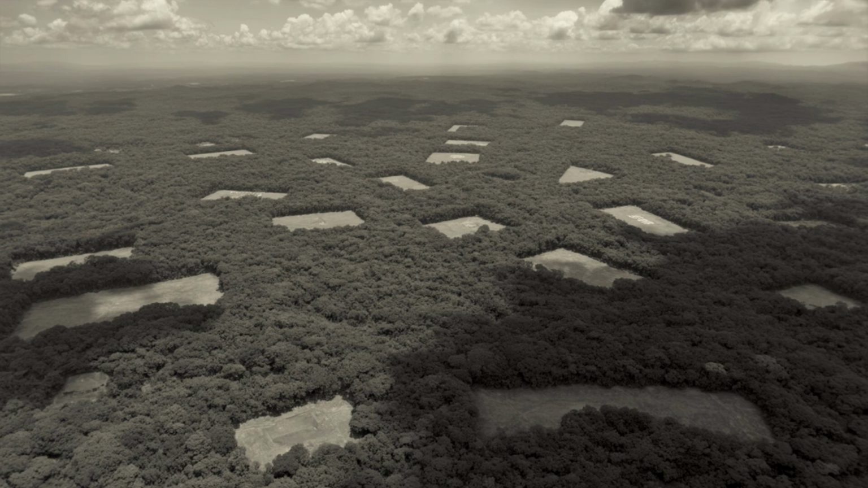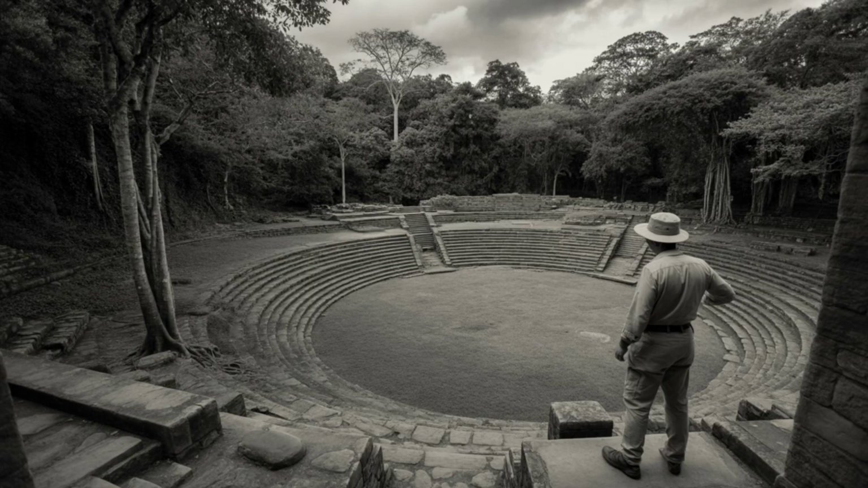The technology itself raises questions nobody's adequately answering. These weren't simple settlements. The water management systems alone demonstrate understanding of hydraulics that required precise calculation. The urban planning shows coordination across distances that demand communication networks.